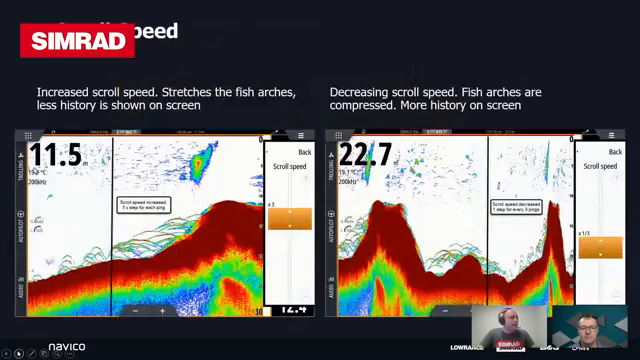Alrighty. Scroll speed. On our machines, we allow you to adjust the rate at which the image scrolls across the screen. There can be a couple of different purposes for that. On the left-hand side of the left image, you'll see a normal scroll speed, and you can see these nice big fish arches in here. Then after the black line, we've increased our scroll speed. What that does is stretch the targets out and kind of elongate them.